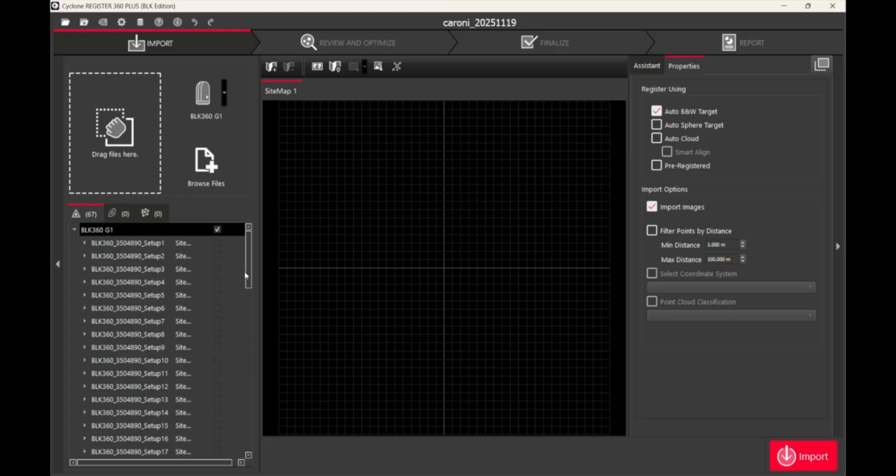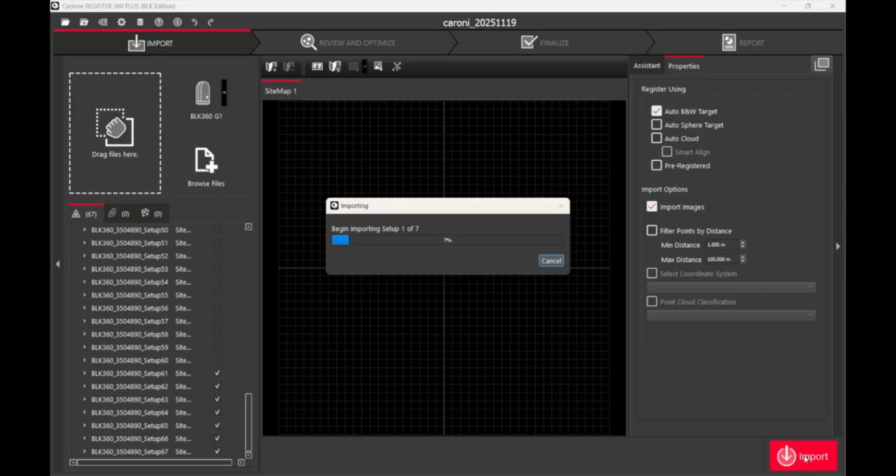On the bottom left-hand panel, in the table of contents style, you still have all these files which are stored on the scanner, but your scans from the individual project that you selected are highlighted with ticks. Ensure that Auto Cloud is not selected. Only Auto Black and White Target should be selected. And then you click Import.